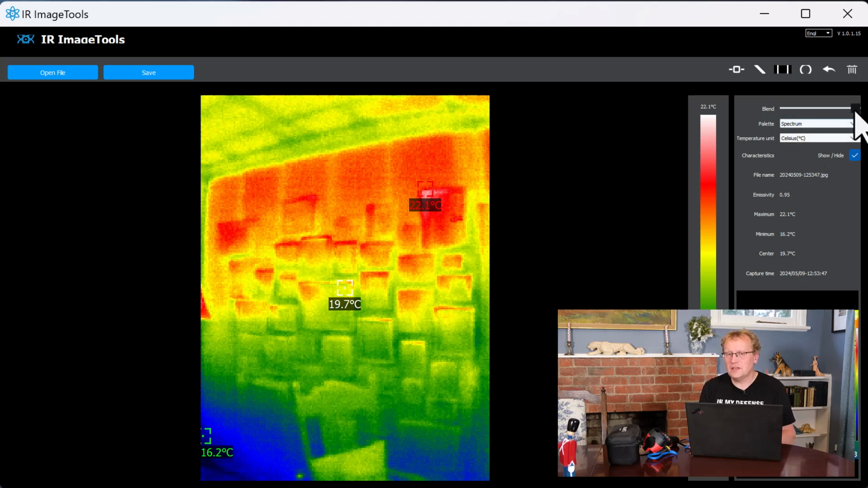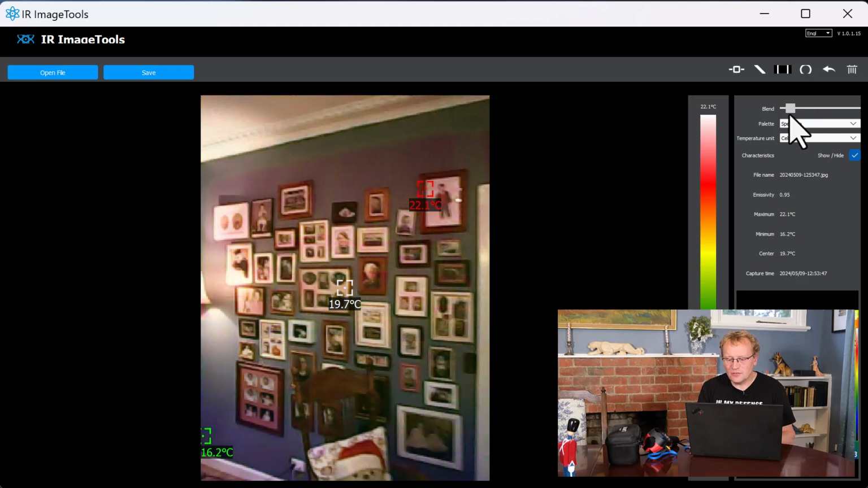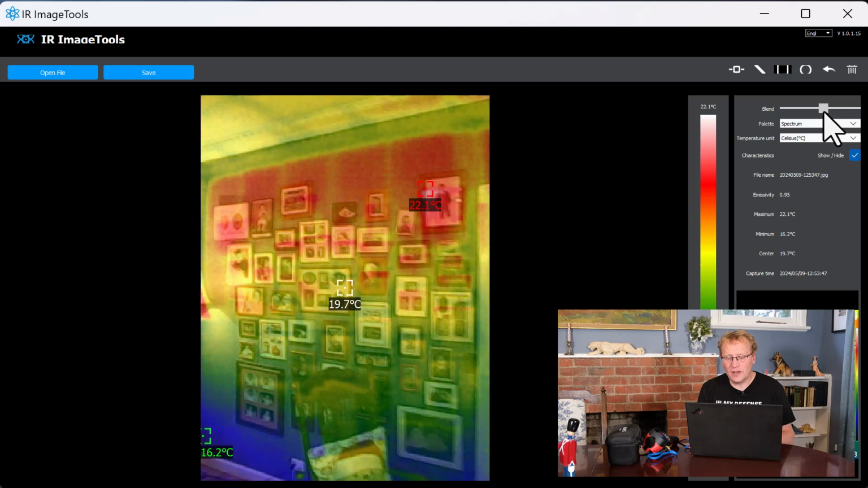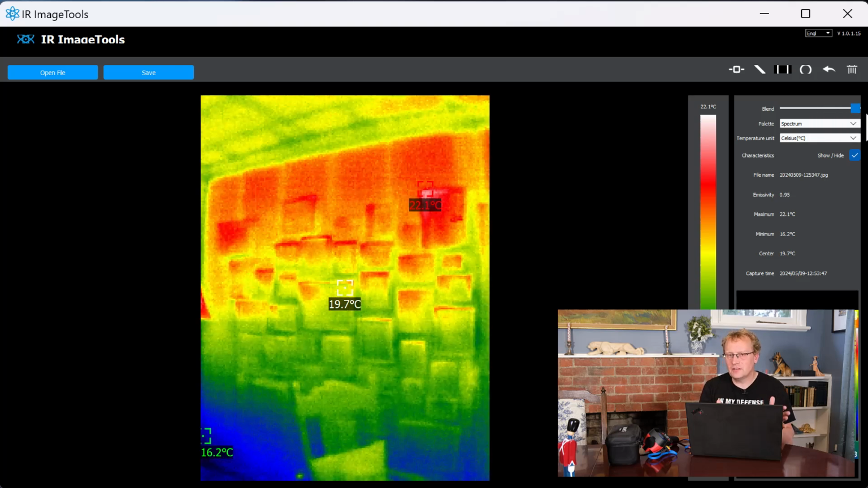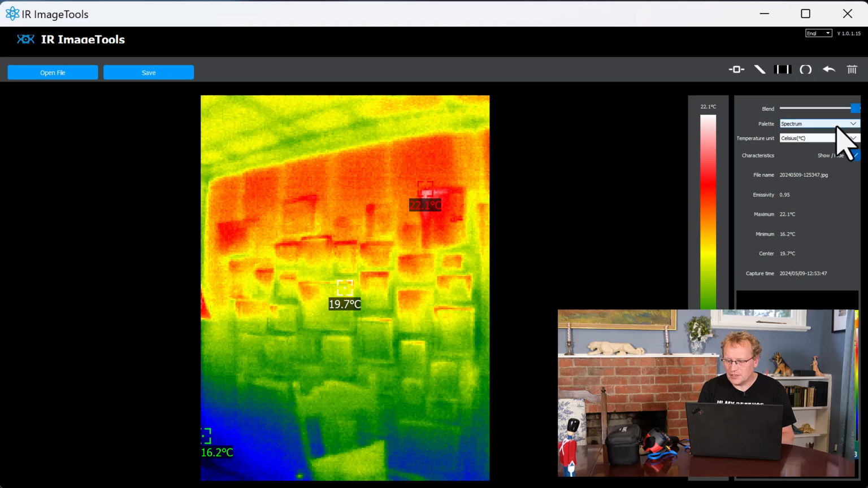And then there's this bit here, which you can blend. You can blend the real world with the thermal world, which is the actual photo that it took. So like this. It is still a very, very low resolution photo, but it does give you an idea of what was where, because sometimes you might not be able to identify what that was that you took a photo of. So you can actually blend them and see what's behind it. Very neat.